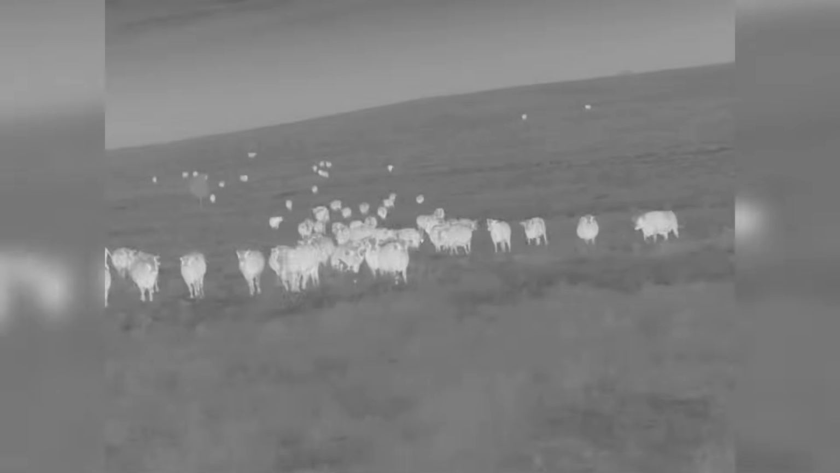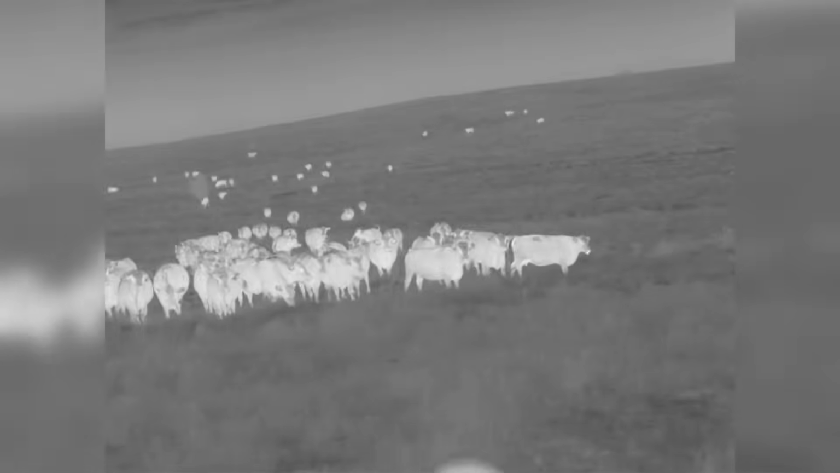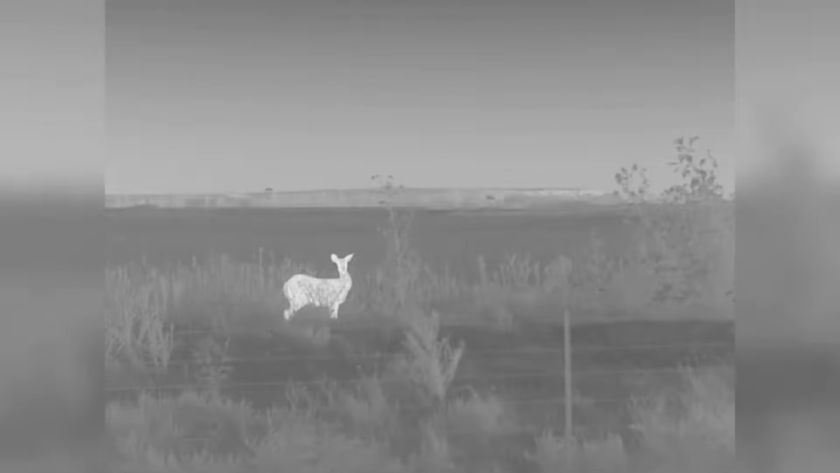I've used it to check cattle after dark and scan multiple fields in just minutes. It's also surprisingly useful as a safety tool for spotting deer on the roadside before they step out in front of your headlights.